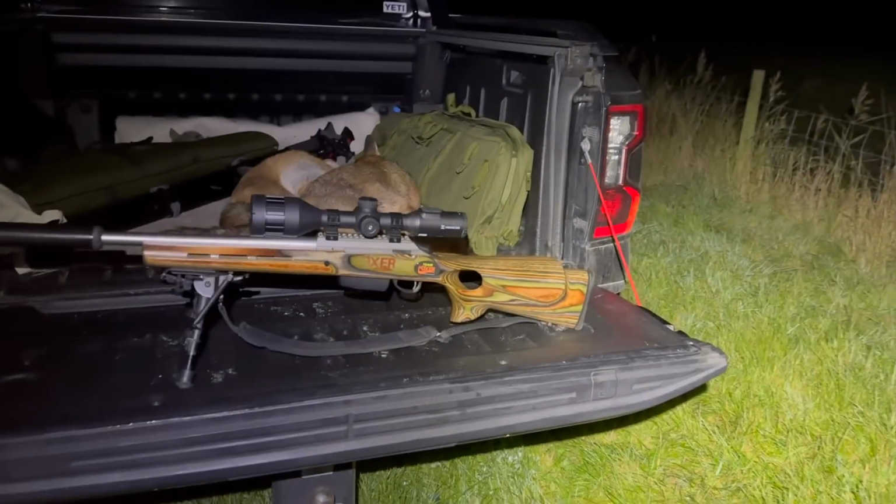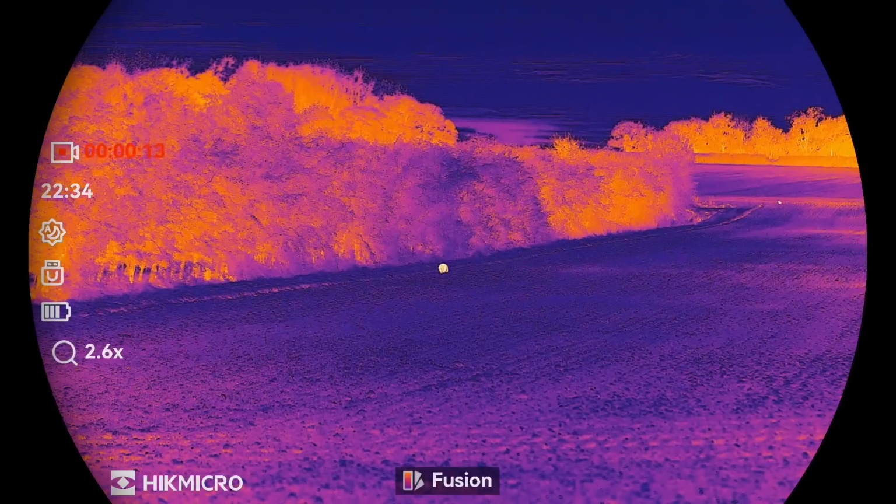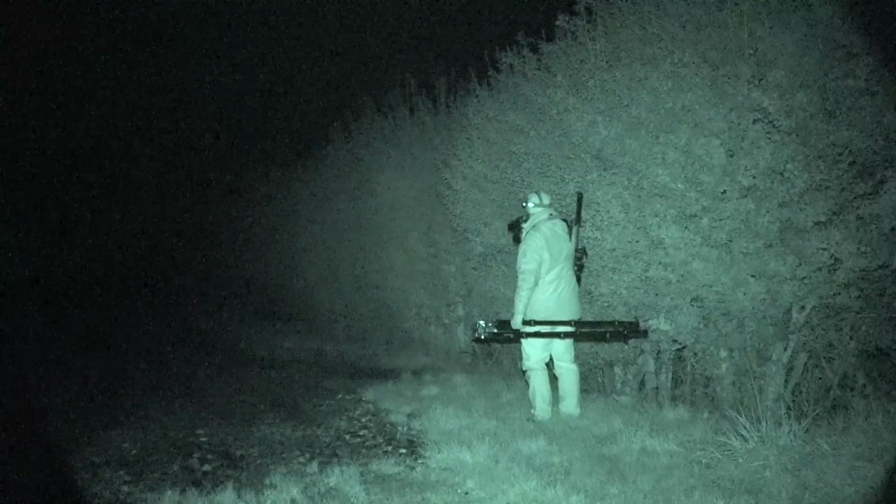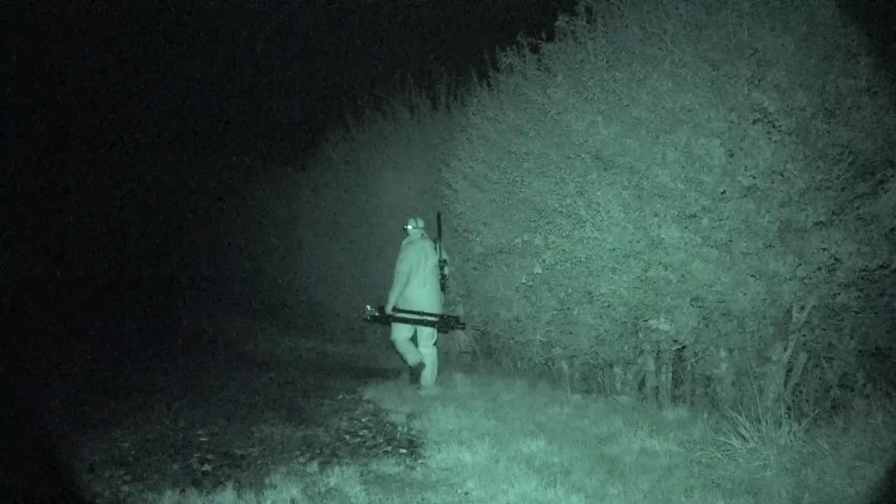Whew. The second fox there was over a deep drain, so that will have to be collected by Andy in the morning. As we arrive at stand number 3 with 6 foxes now already on the deck, I spot Bodger the Badger making a hasty retreat from the 3 stooges getting out of the truck.